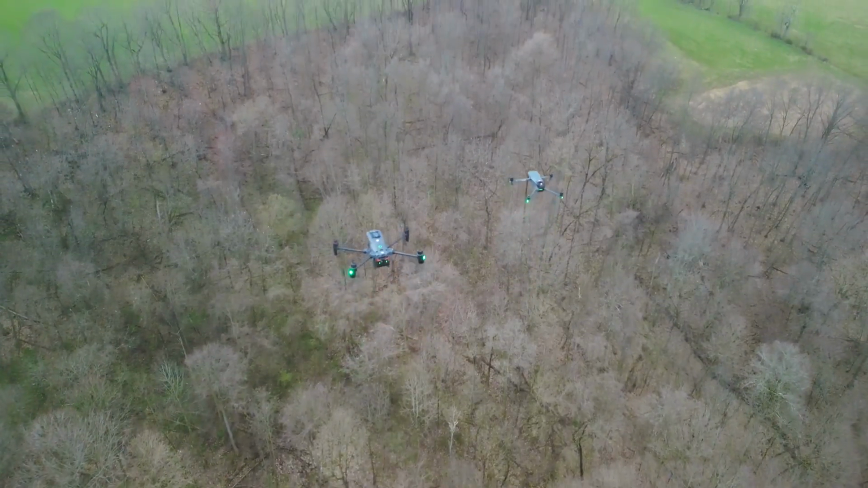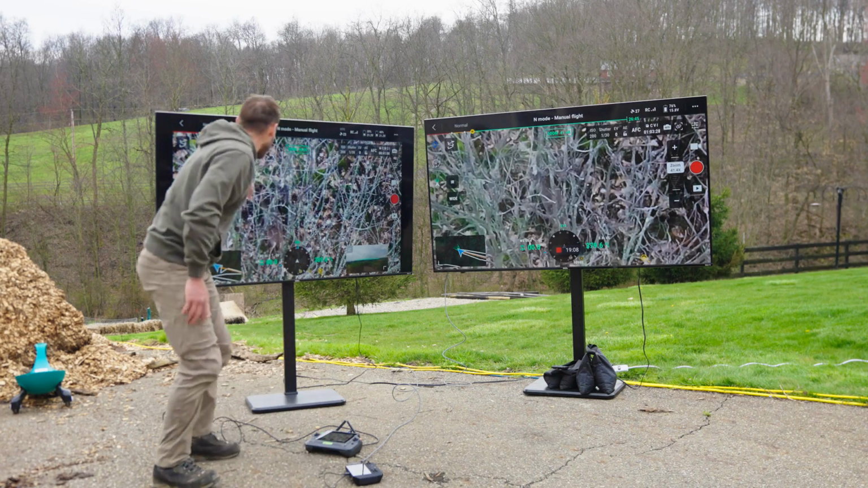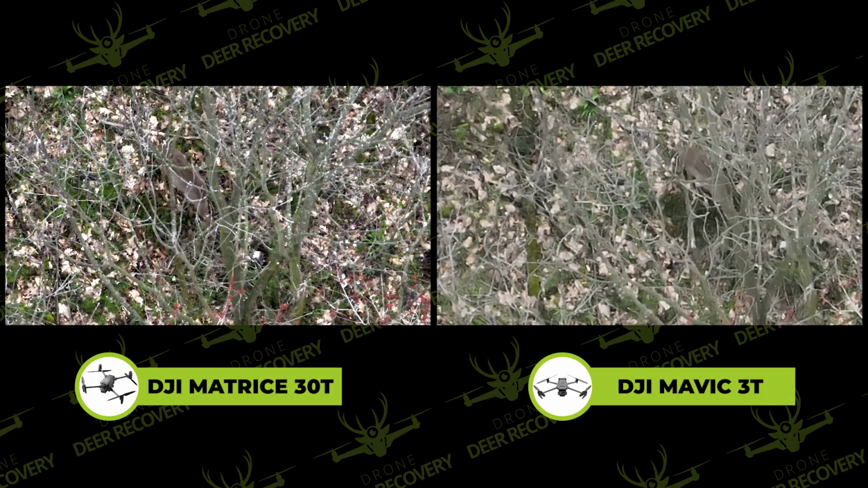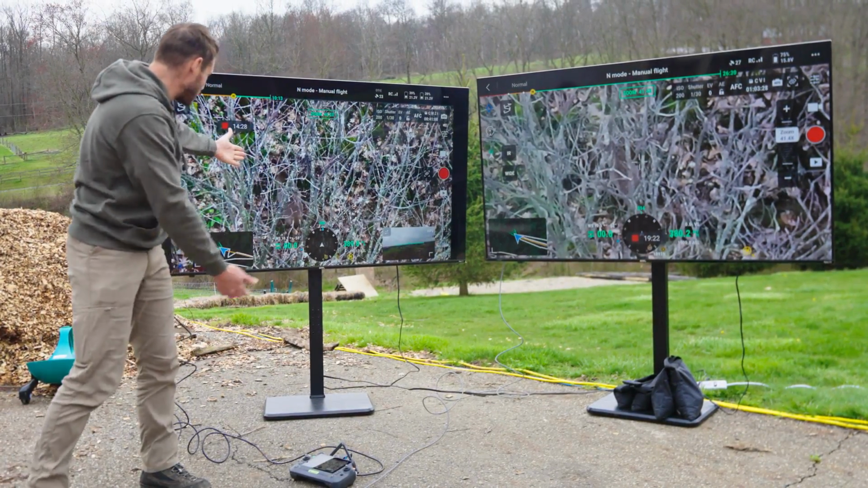That does not show you what you need to see. I could literally count this deer's antlers if it had antlers. That over there, I would be struggling. Baby drone, good drone.